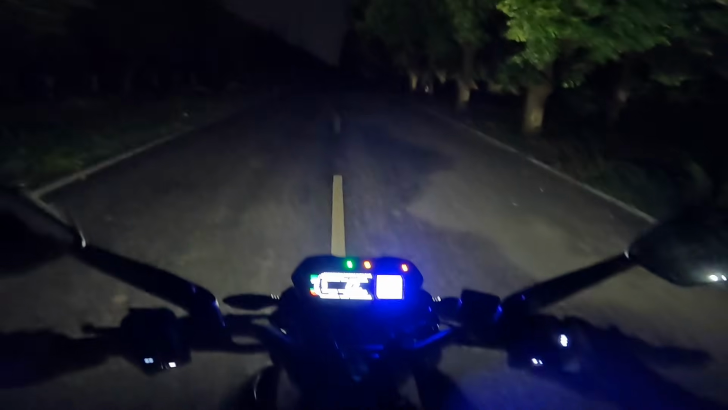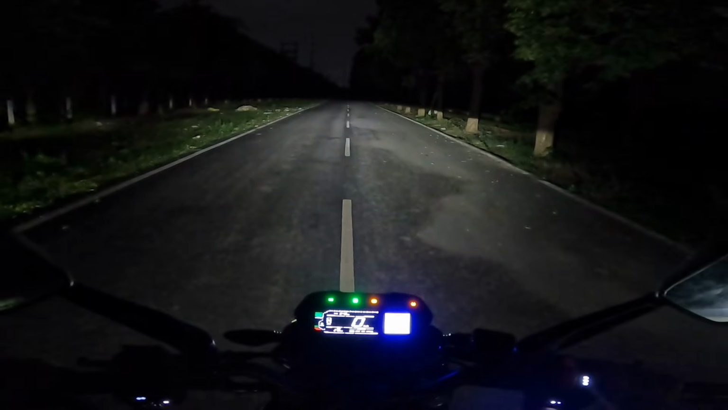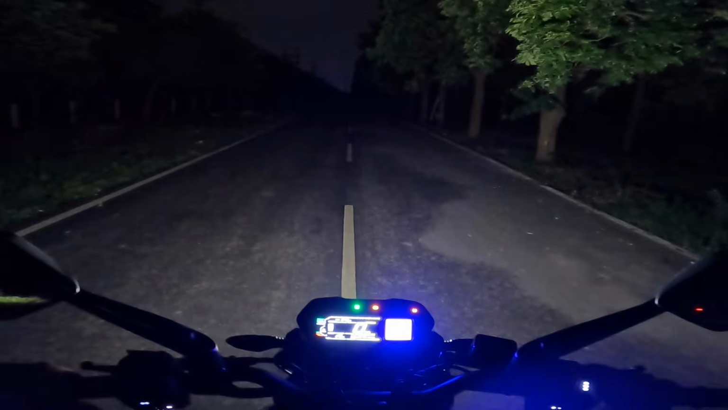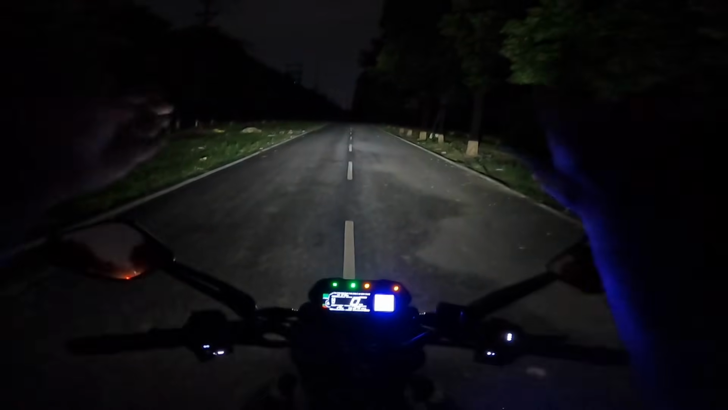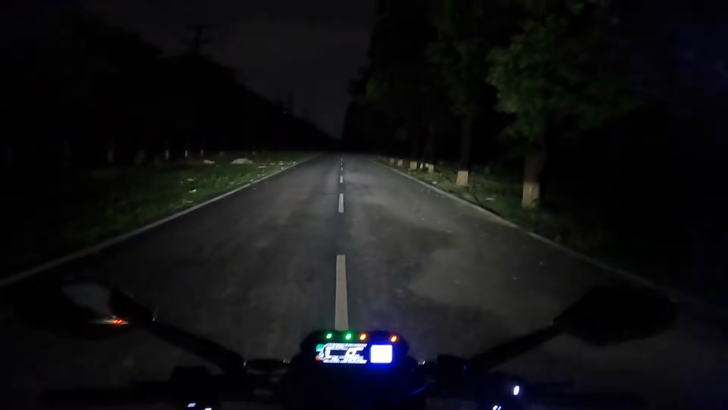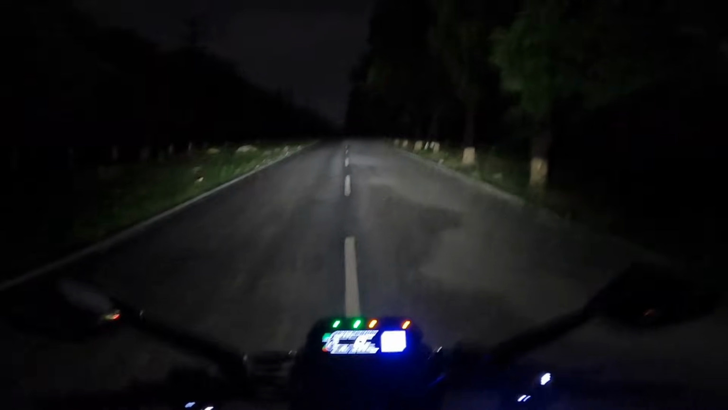Okay, and now that's the low beam. DRLs, low beam. Look at the throw and the spread. The spread is fantastic. I mean, the throw is good. Okay, the spread is excellent.